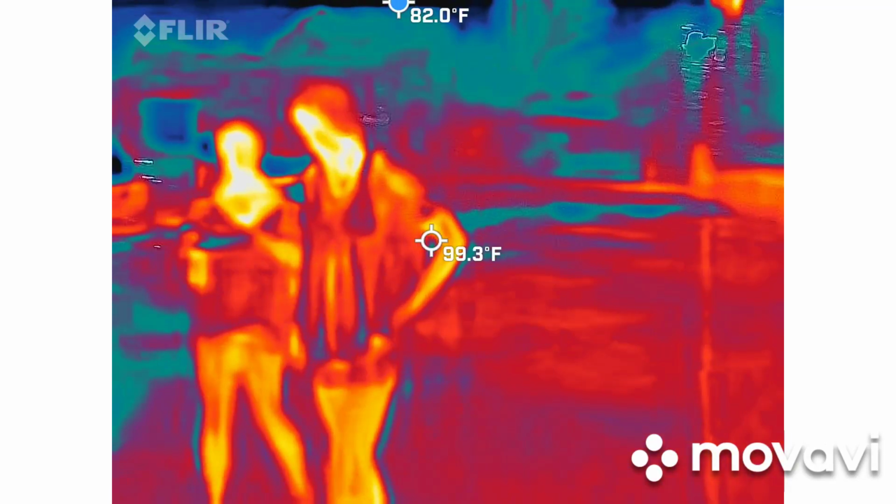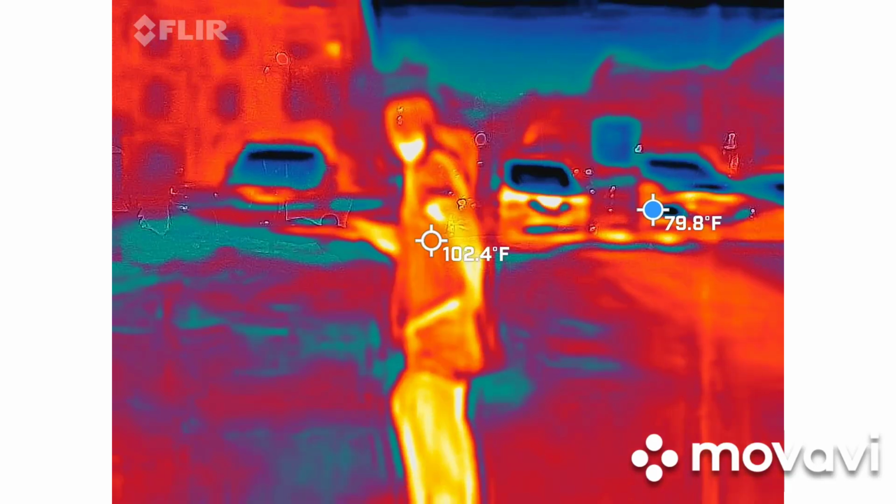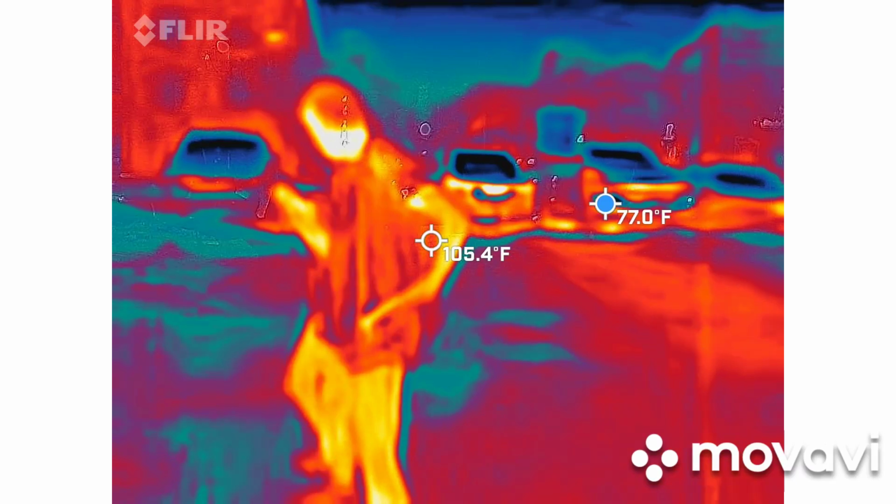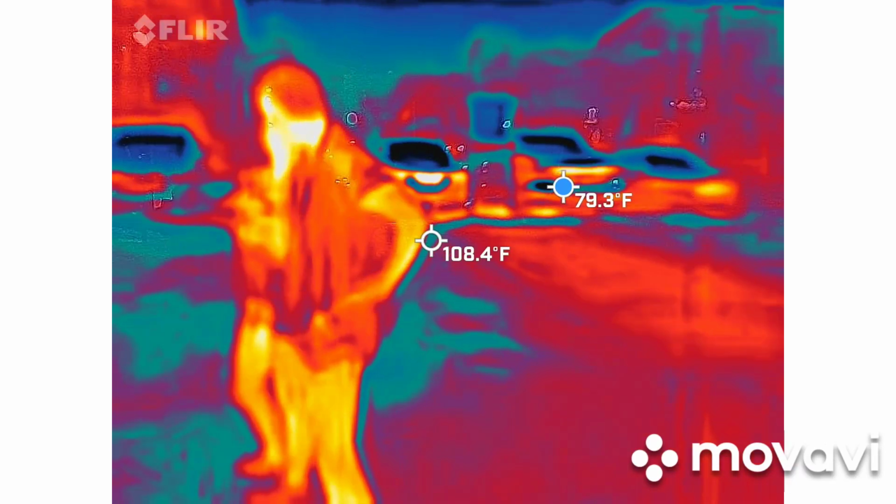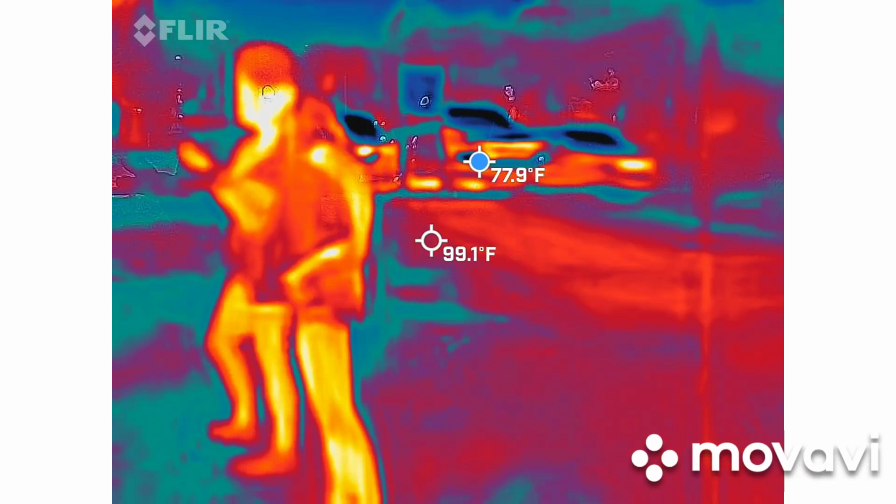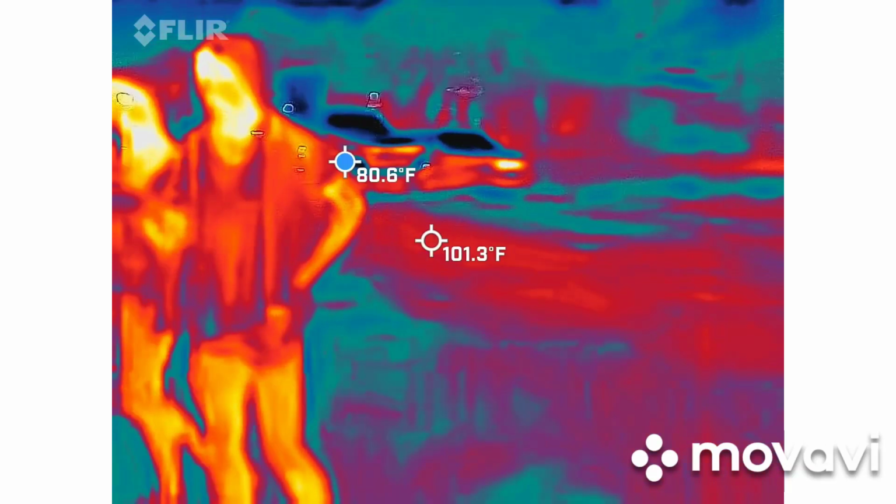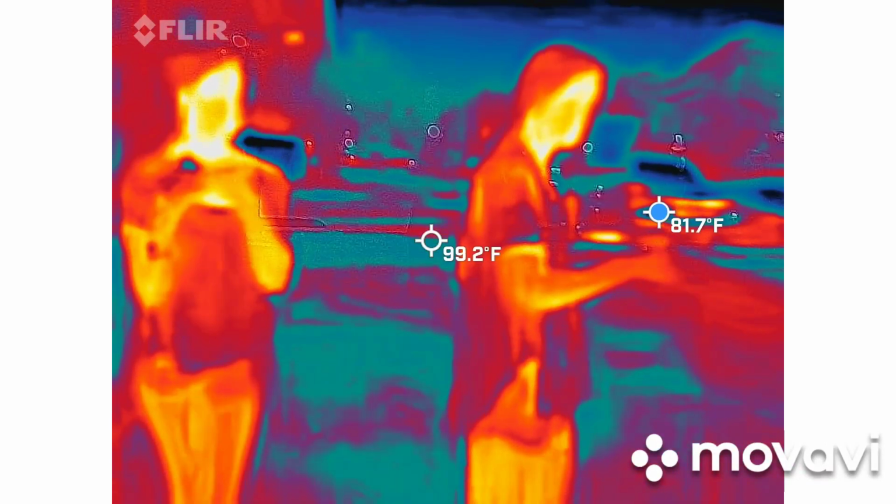All right, Melissa. Hey, Eliza, what's our name? Eliza, would you care to tell us? And the girl in the orange shirt's name is Black Box, please. Eliza, how old were you when you died?